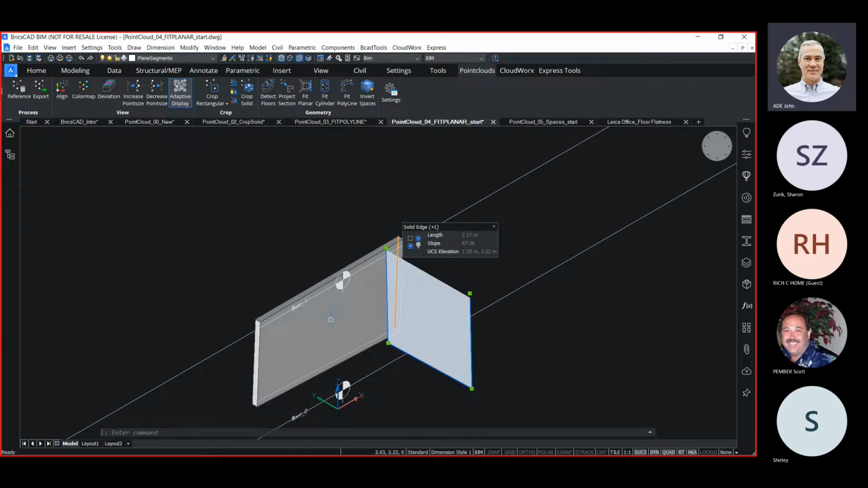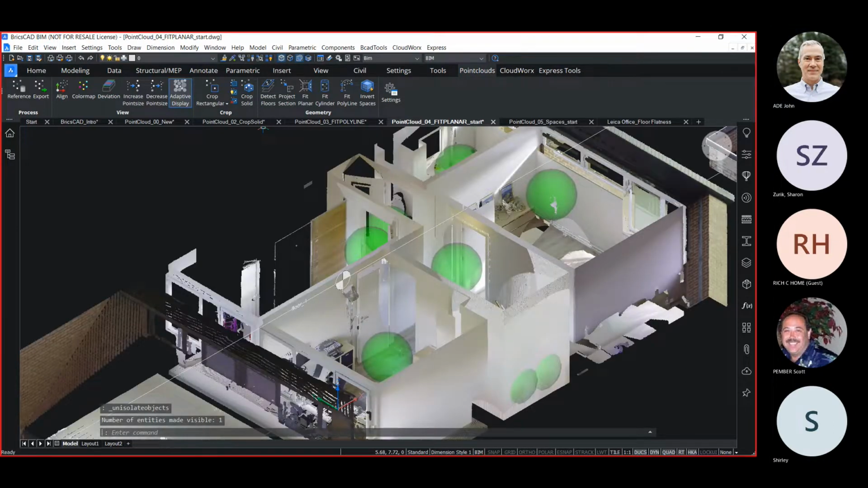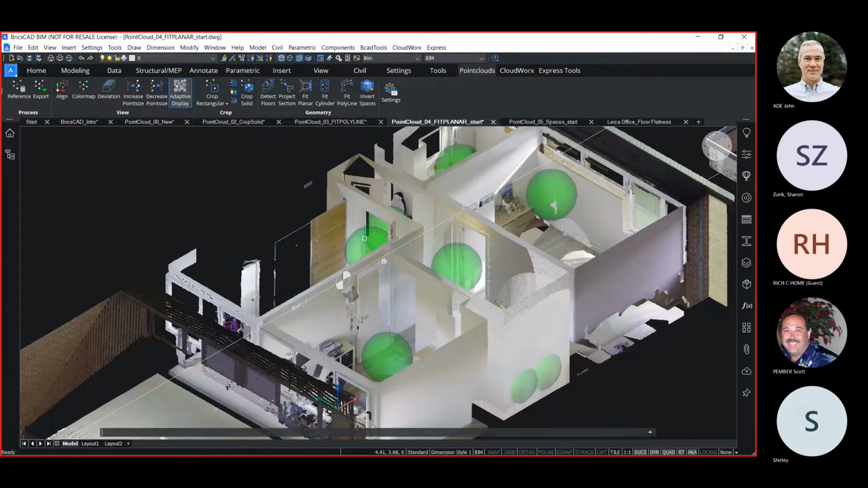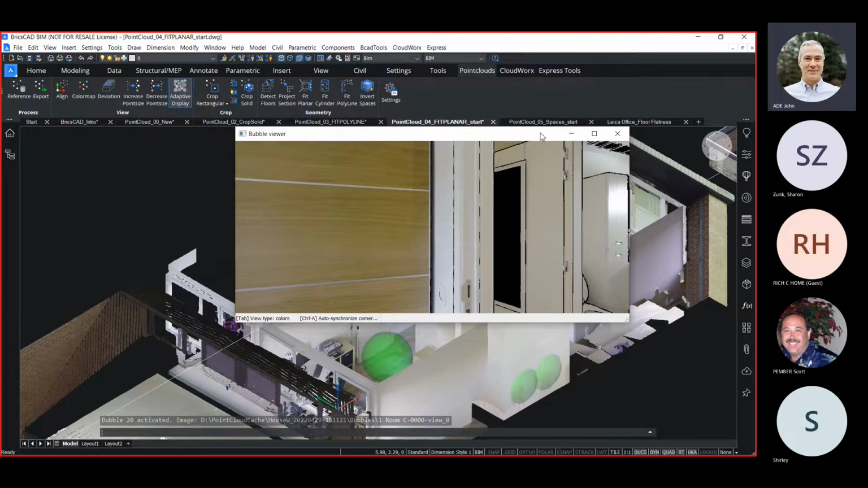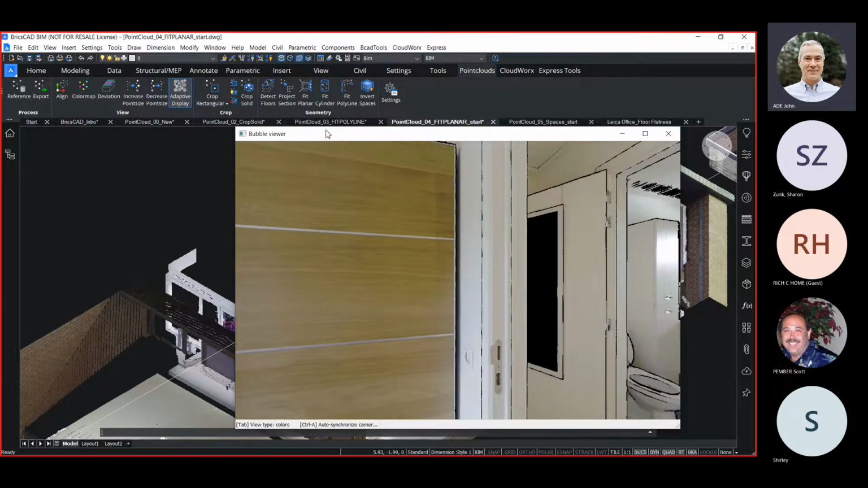We'll go ahead and take these out and look at another way of creating geometry. We can also create surfaces through our bubble views. I open up a bubble view of this room. I think this is considered a dressing room. And I launch the fit planar command.